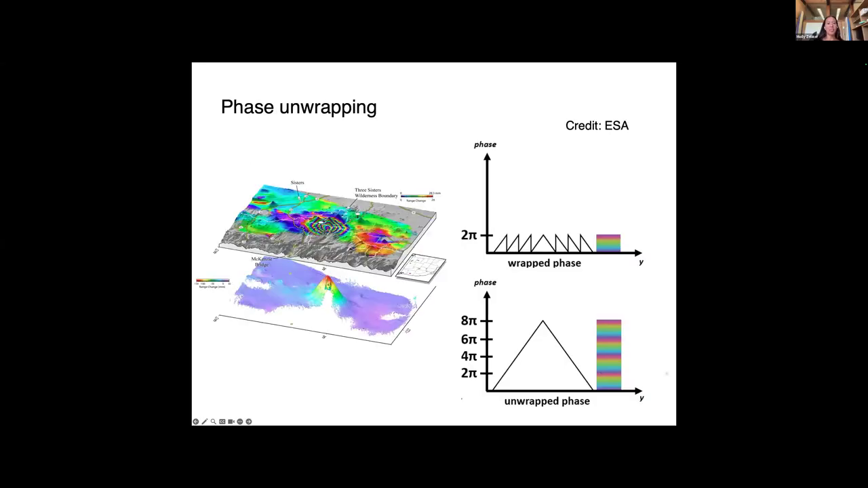So from that interferogram example, we saw that we had concentric fringes like we see up here in this interferogram. So this kind of image is called a wrapped interferogram. That means that our phase values only go from 0 to 2 pi.